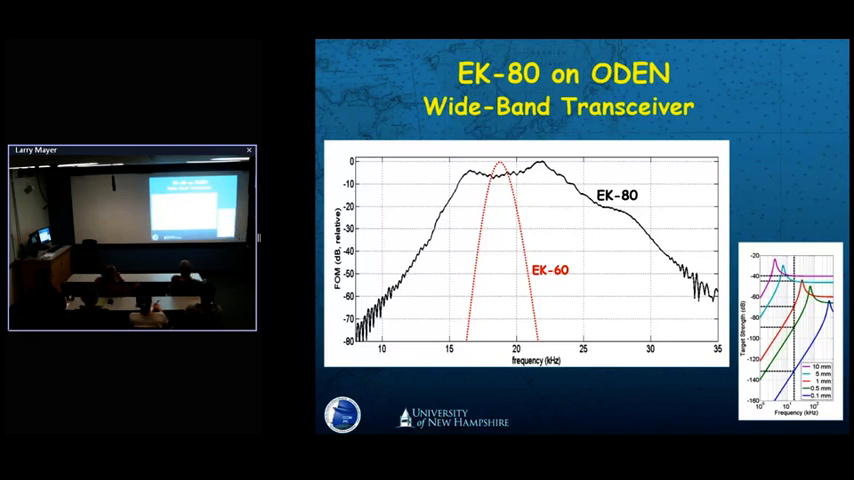These bubbles will resonate at particular frequencies depending on their size. So if we can make a measurement over a broad enough frequency range, we may be able to see some of those resonances and from that estimate the size of the bubbles.